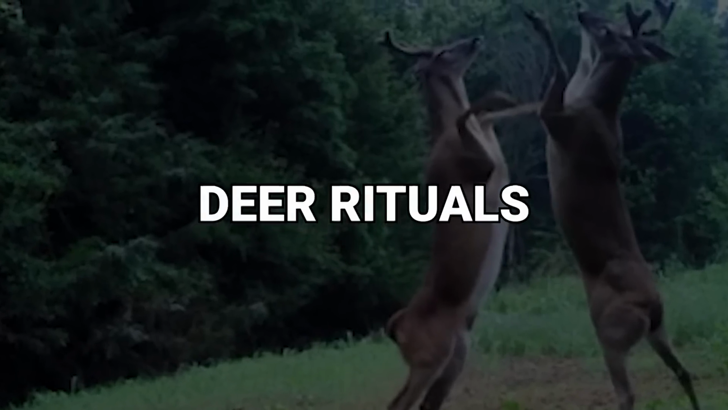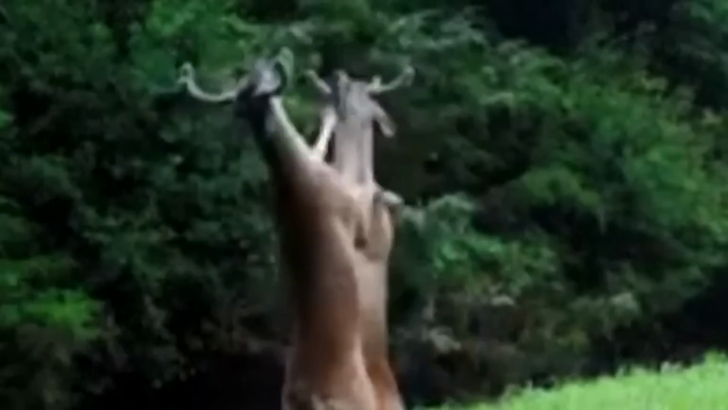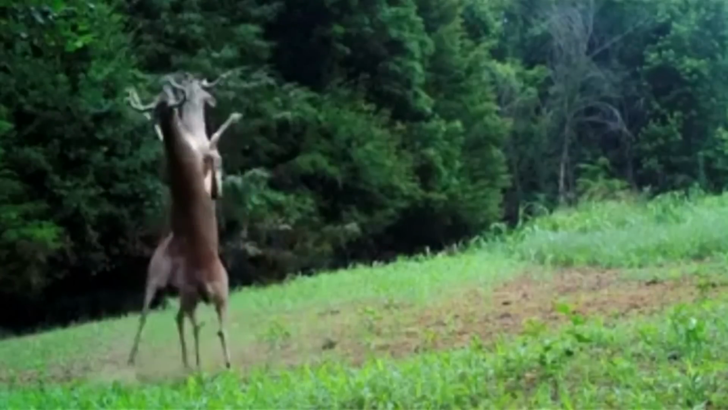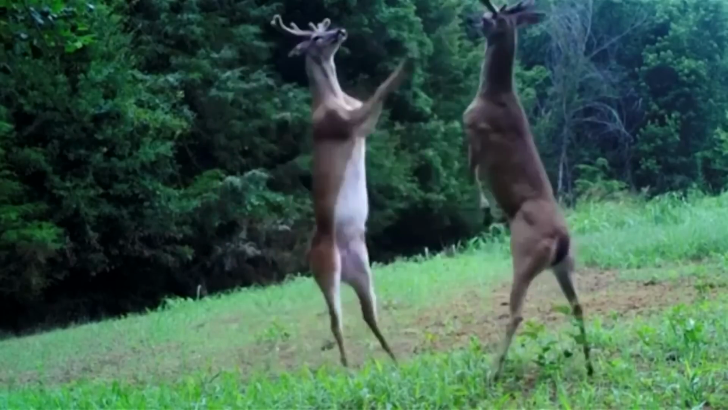Number 9. Deer rituals. It's not uncommon to find deer playing and fighting in the wild. However, there could be a lot more that they do behind the scenes. This wildlife explorer sets his camera in the forest throughout the night to catch a glimpse of what happens whenever he is away. Of course, he knew that animals live normal lives, but he wanted to be sure if something spooky happened while